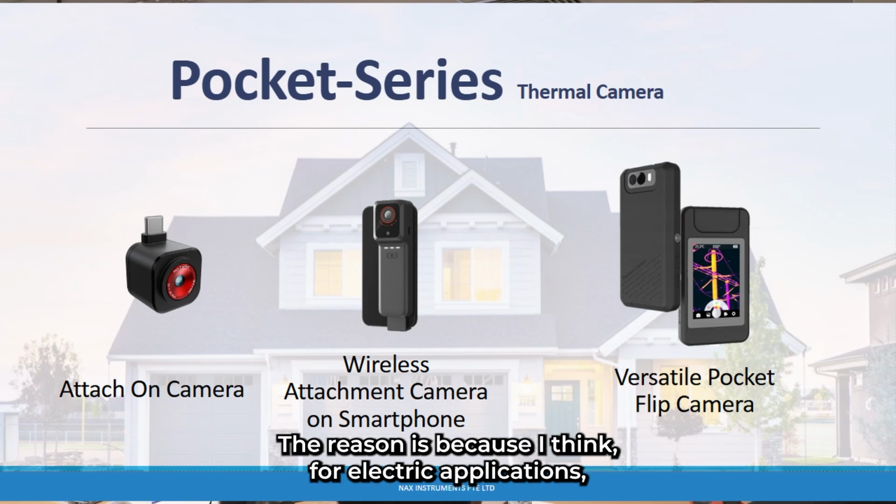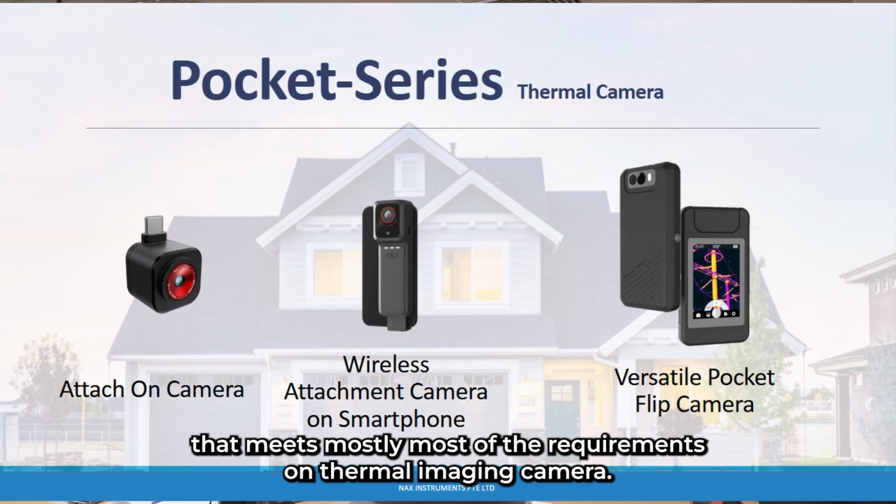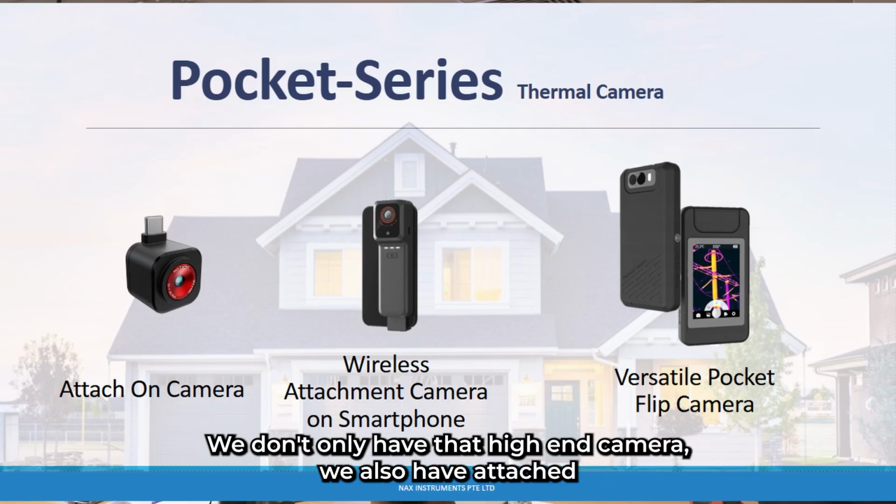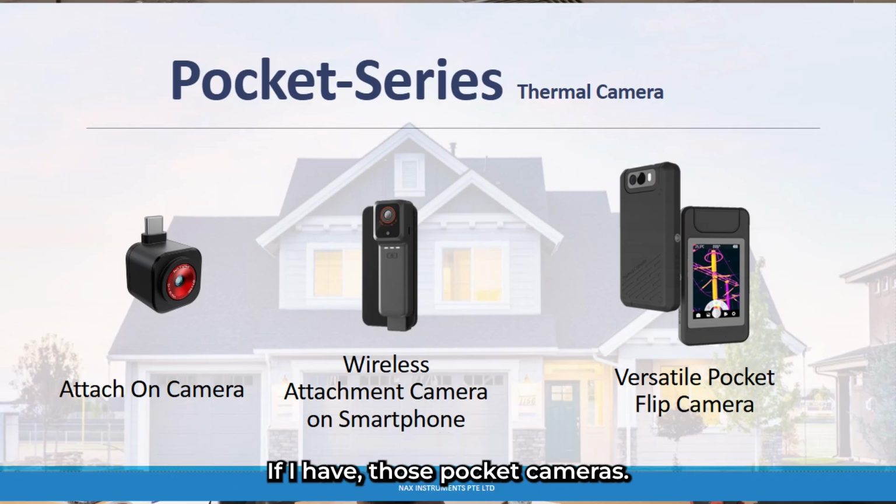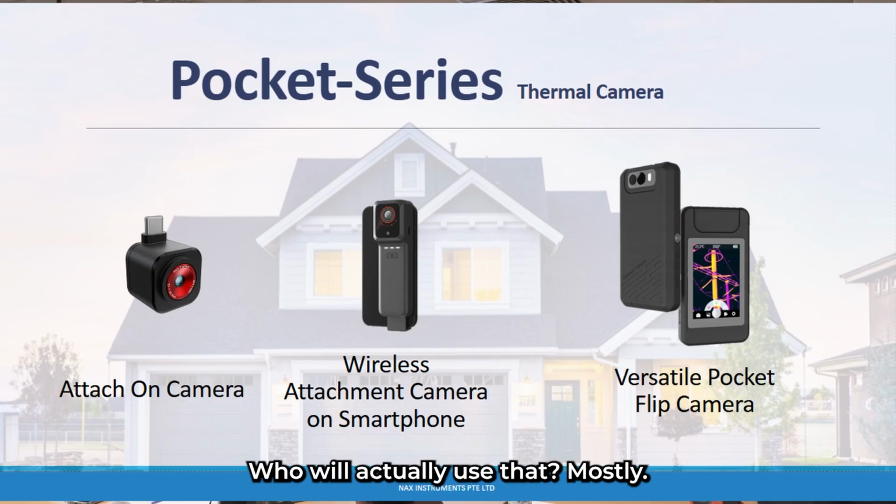The reason is because I think for electrical applications, it is very suitable. It's a very dynamic application that meets most of the requirements on thermal imaging cameras. We don't only have that high-end camera, we also have thermal cameras attached to smartphones, even wireless attachment cameras on smartphones, even pocket cameras. But of course, all of these are pretty low resolution. Who would actually use that?